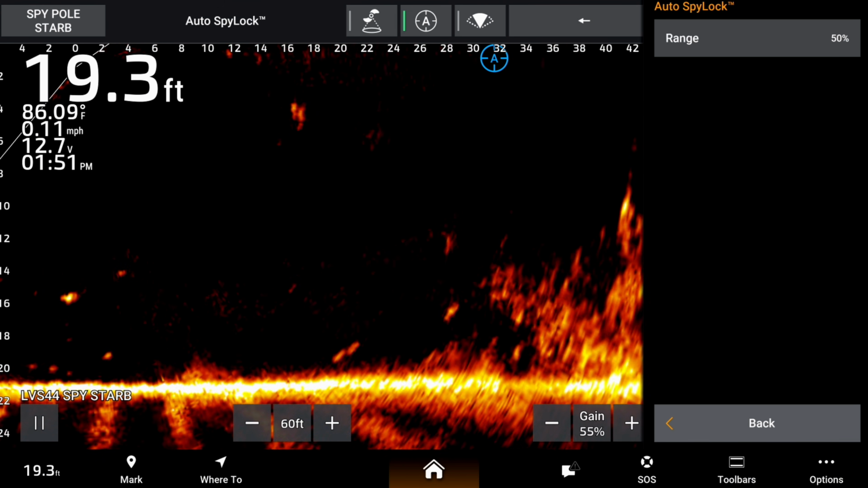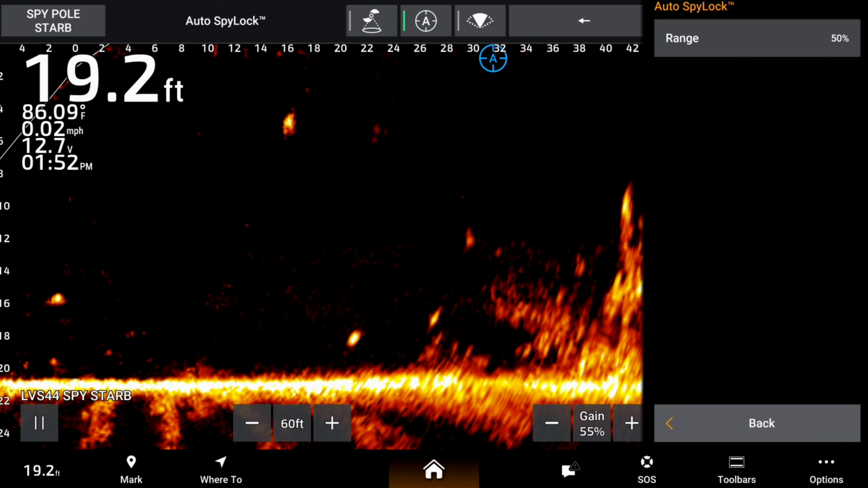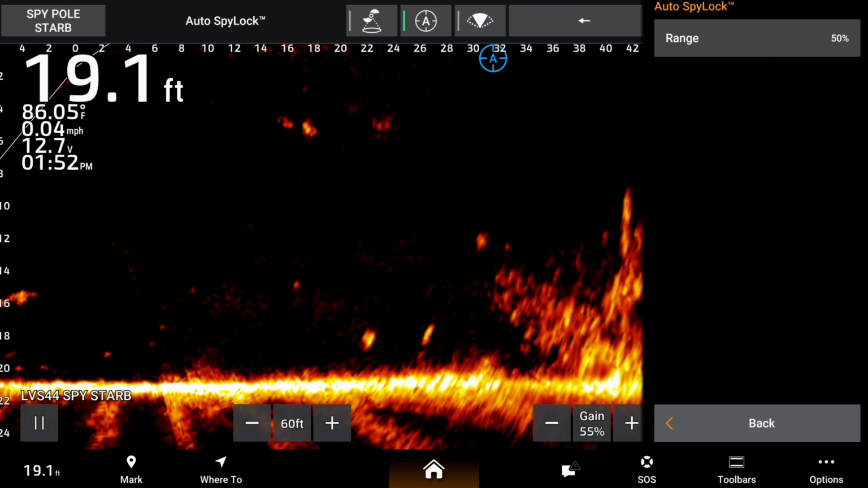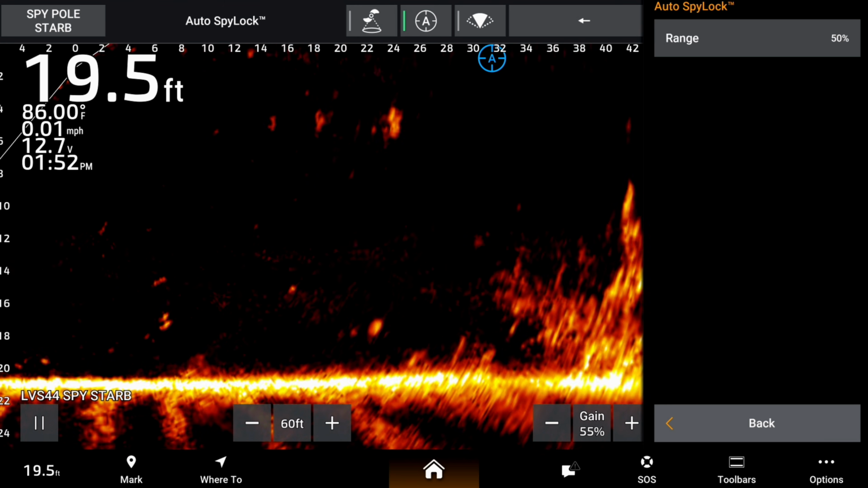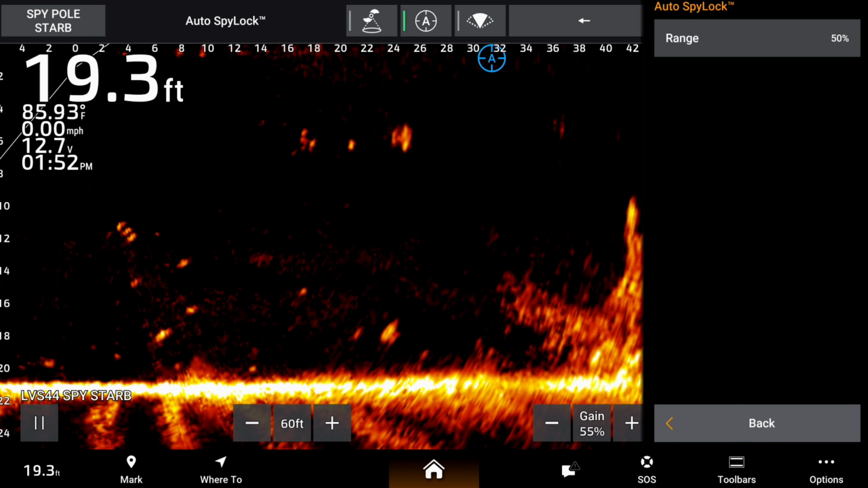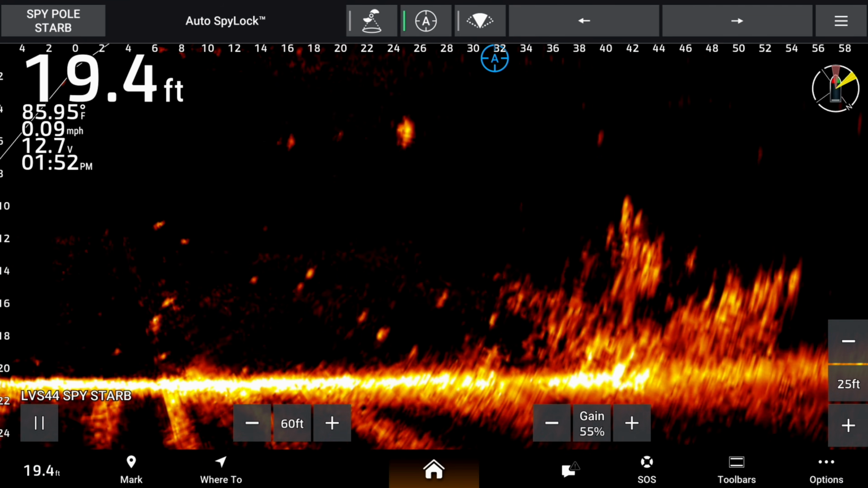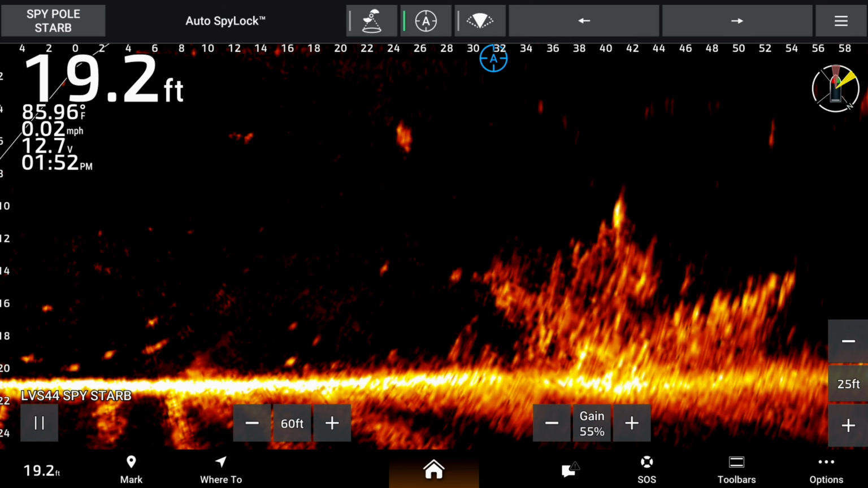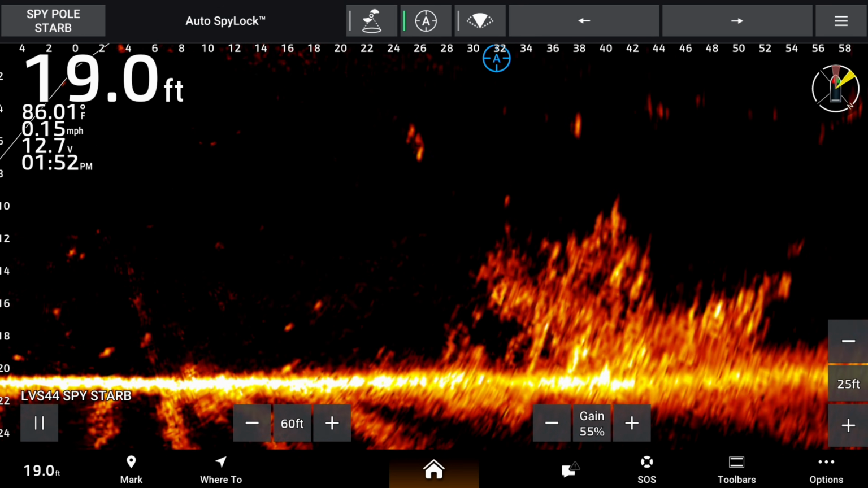So if that brush pile was at 30 feet and you had the range set at 50% and your forward was at 60 feet looking forward, it'll just throw a waypoint at 30 feet at 50% of that. It's just a quick way to throw a quick point on there. So it's not as accurate as setting an actual waypoint on that piece of structure. That's what that does.